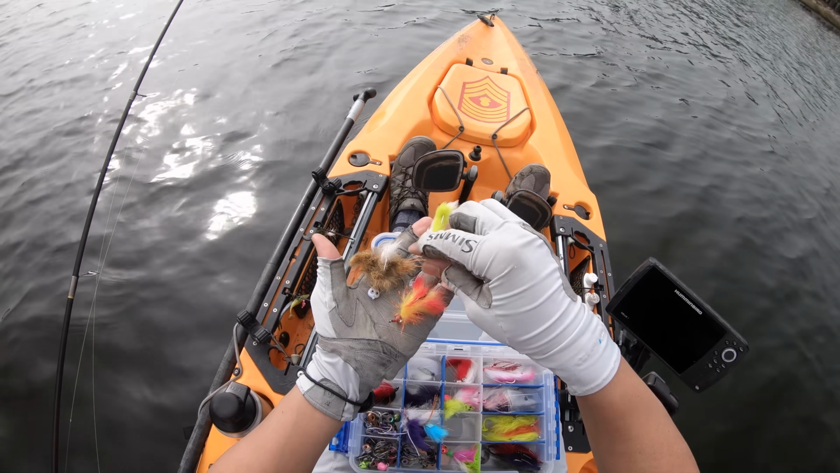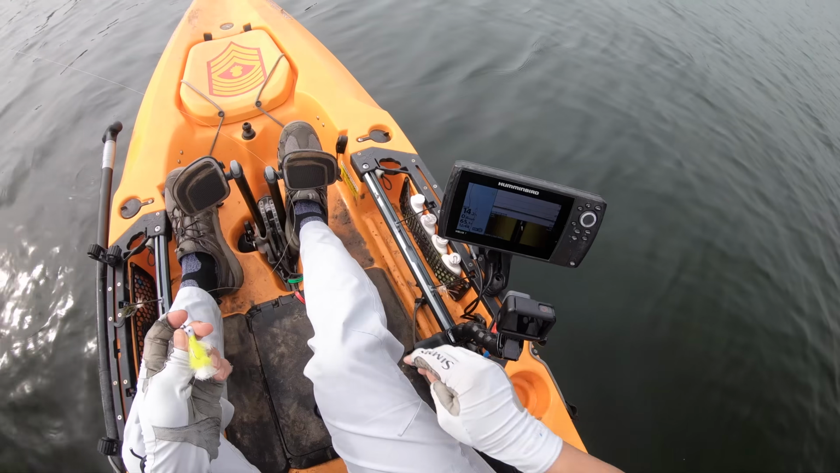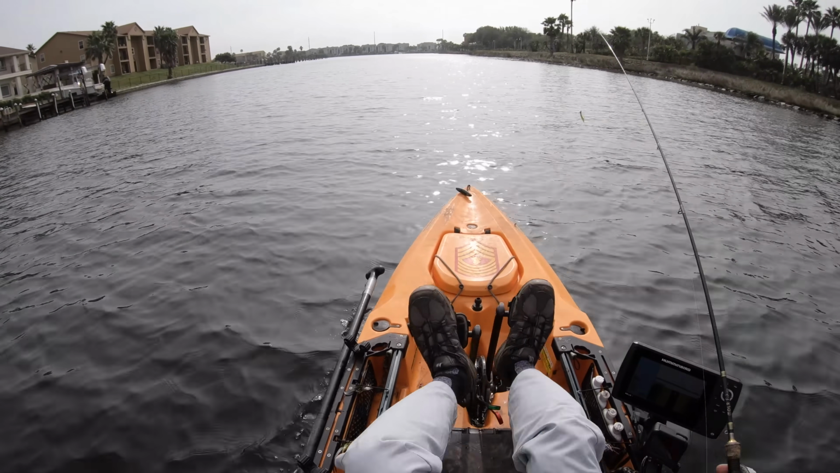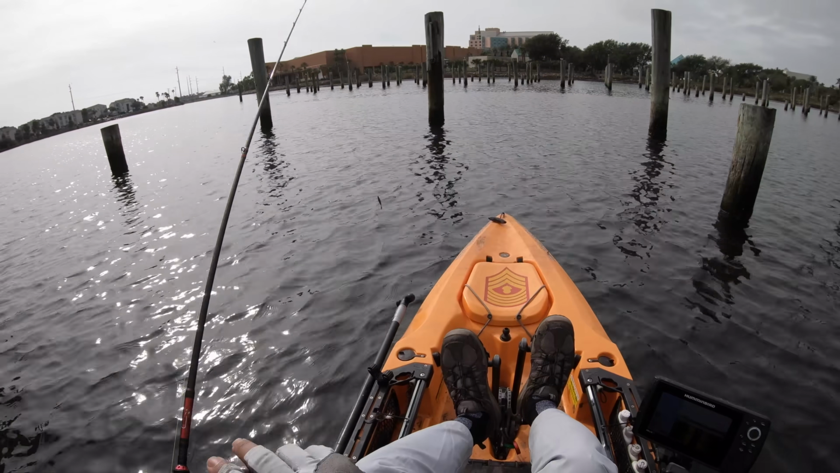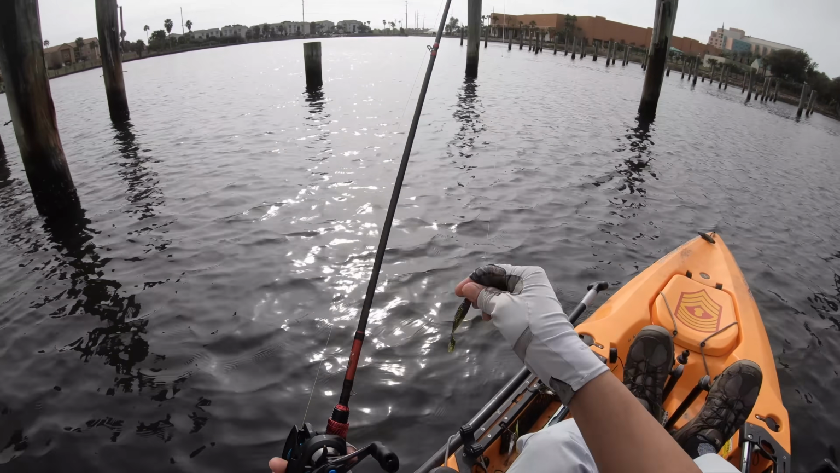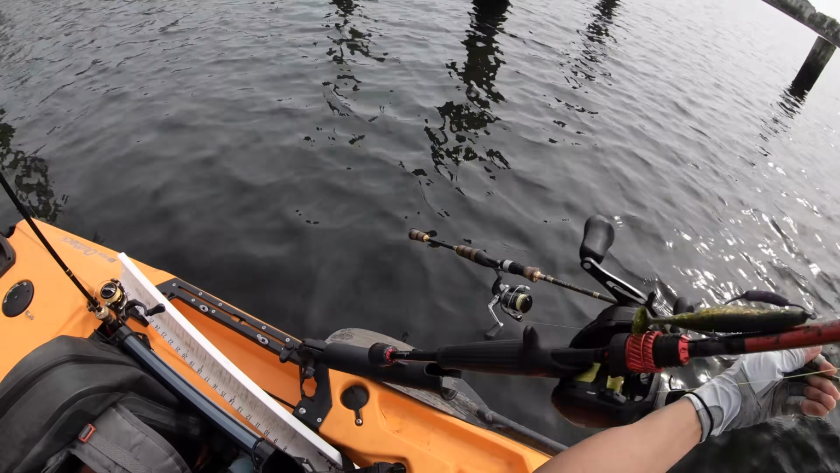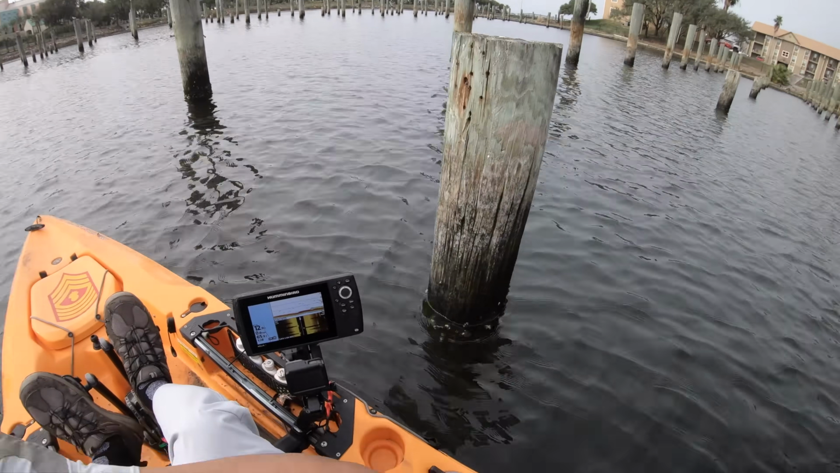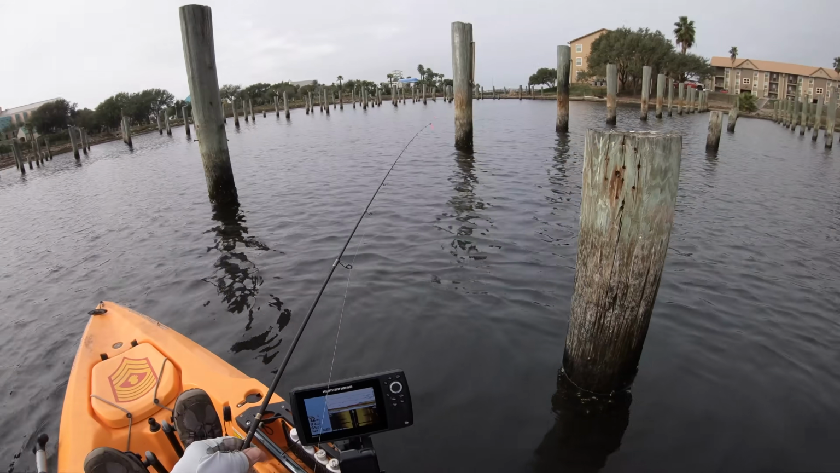Let's go with the chartreuse and yellow. Now we're ready to go. Let's go hit up our newfound spot and see if we can jig one of these up. We're just gonna vertical jig. We've got a lot of activity, probably bait again. No way to know until we actually put it to the test. Let's get our little bubblegum colored lure. Look at all that stuff down there.